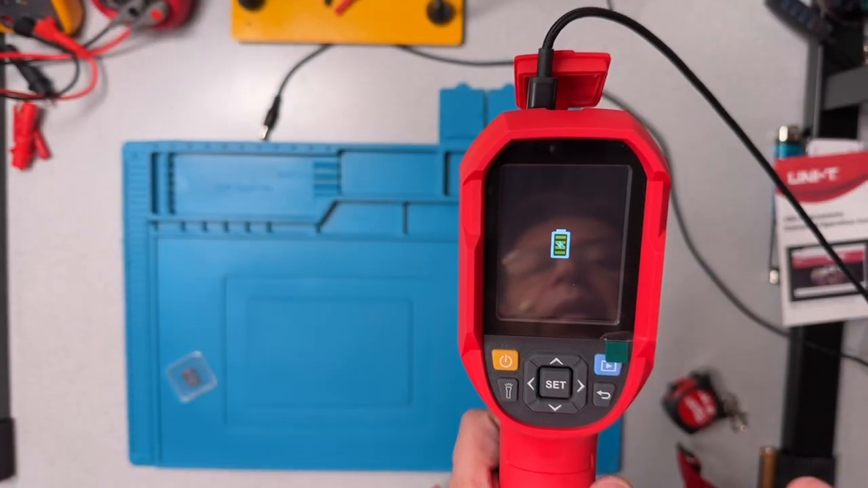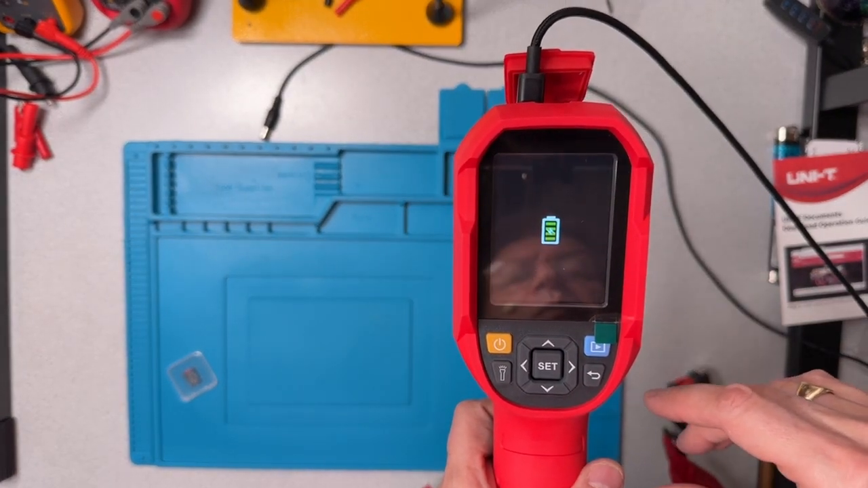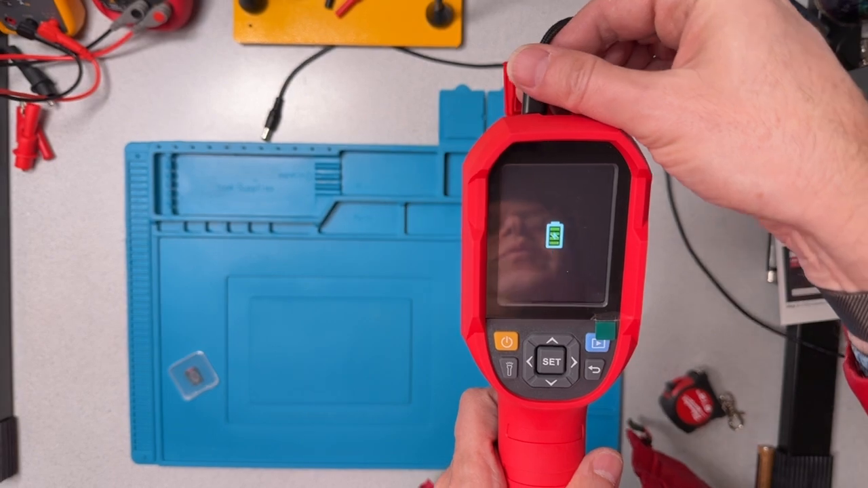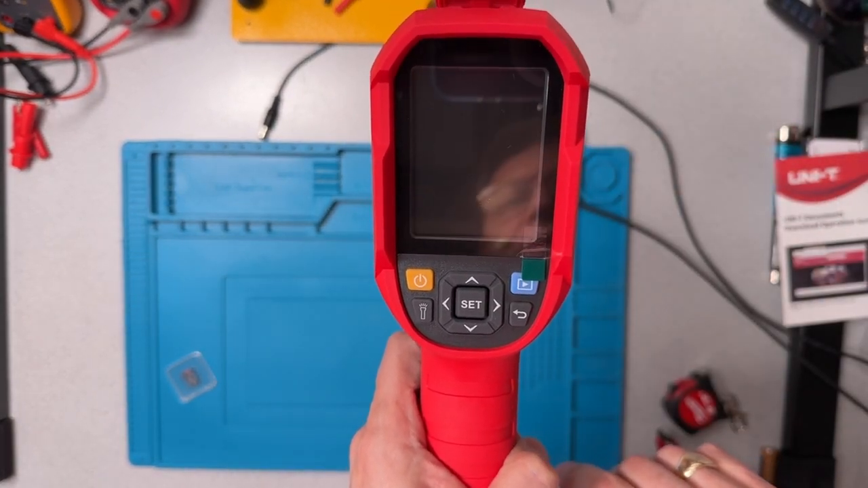Here's what the display looks like once the unit's fully charged. You can see that the green bars aren't moving anymore. And at this point, we can remove the charge cable. And of course, now that display goes away.